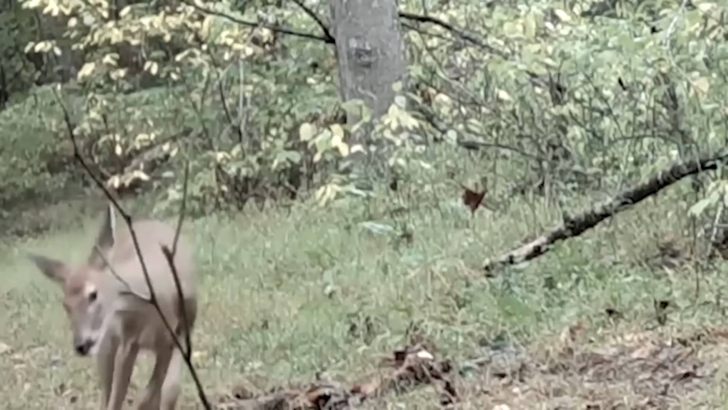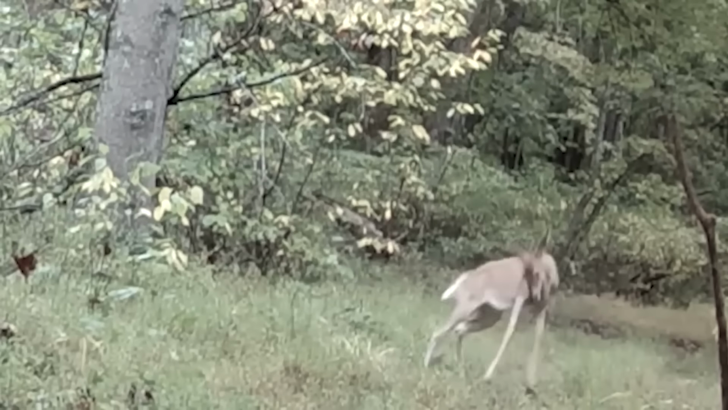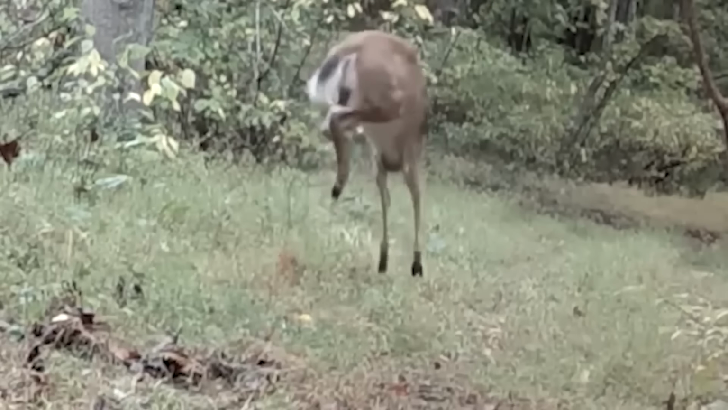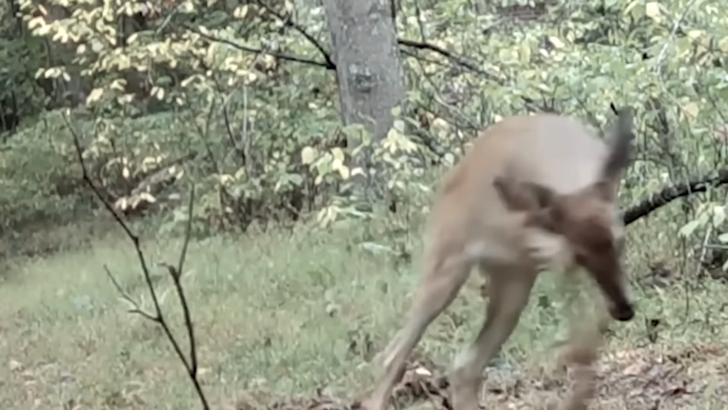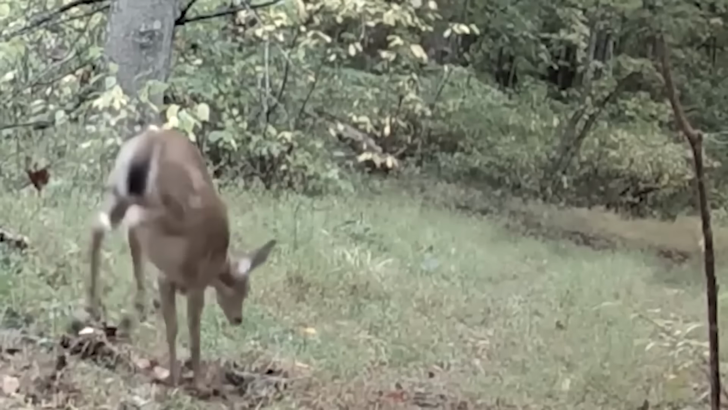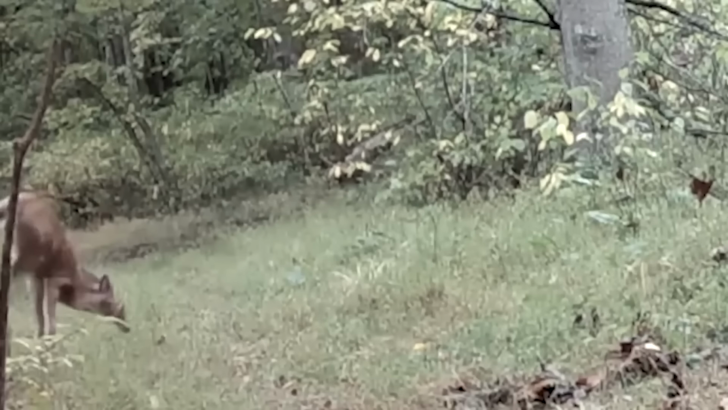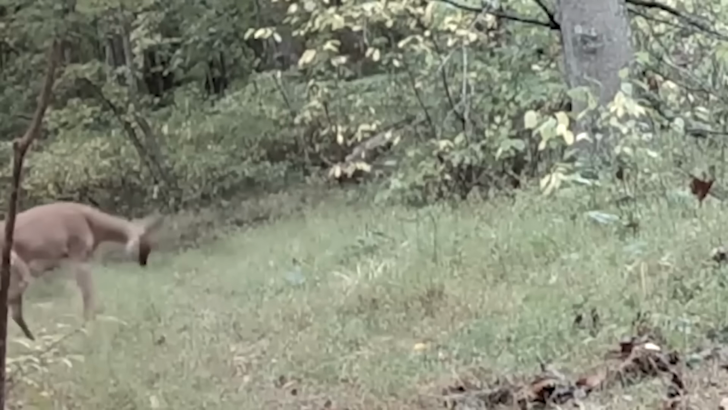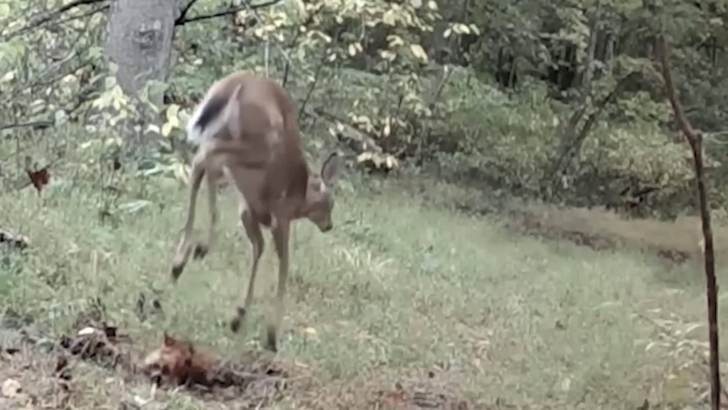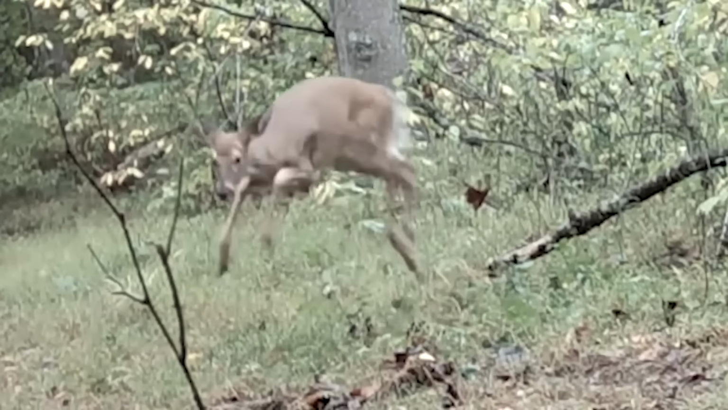Stotting is when a deer is startled or frightened. They jump into the air kicking their legs out before landing on all fours and running away. This behavior is seen in various species. They use this behavior as a means of communication and to signal their fitness and alertness to potential predators. It can also be used to assess the predator, whether he or she is able to chase the pronking animal or not. Nevertheless, it's very interesting.